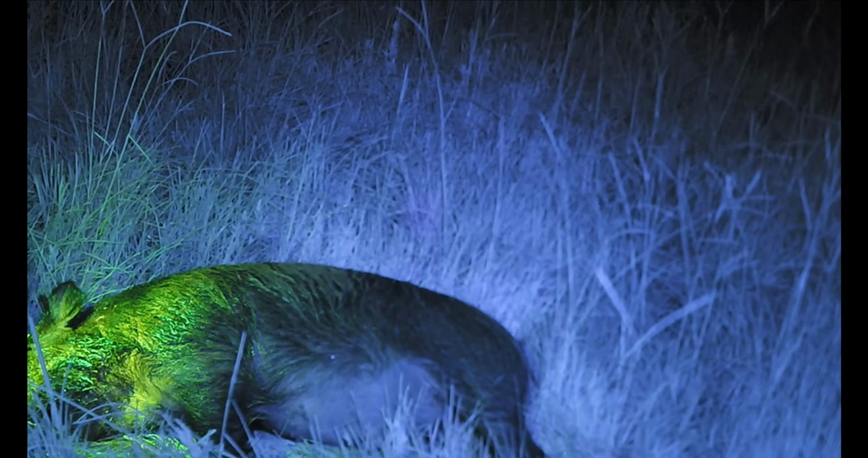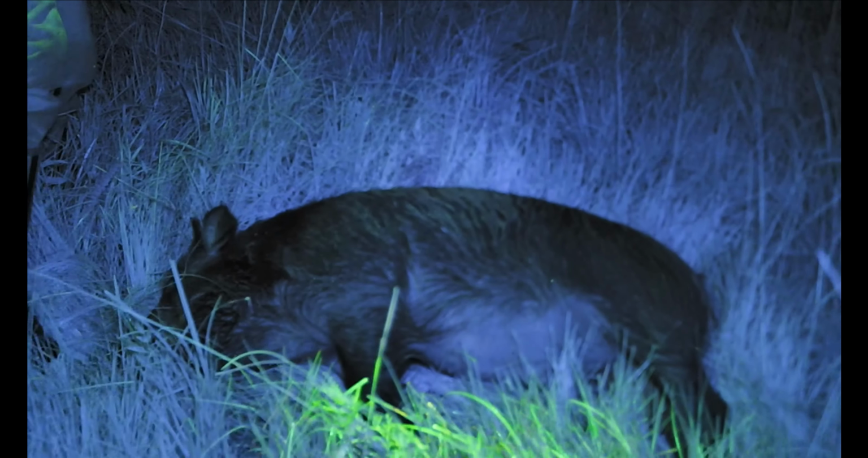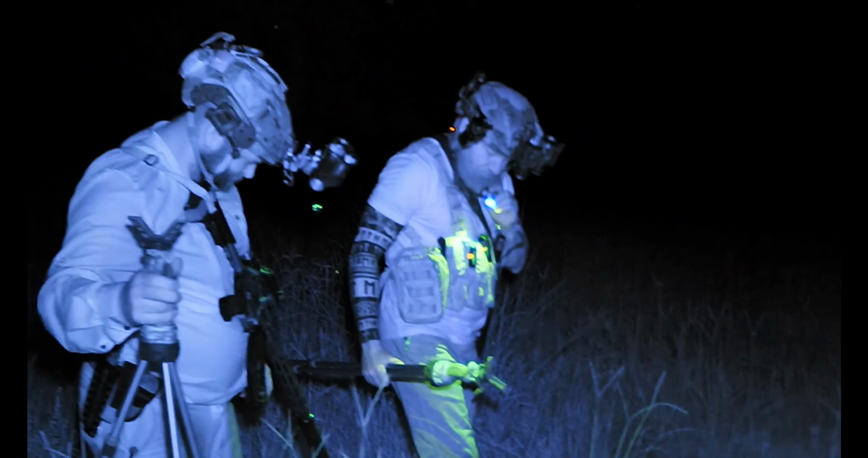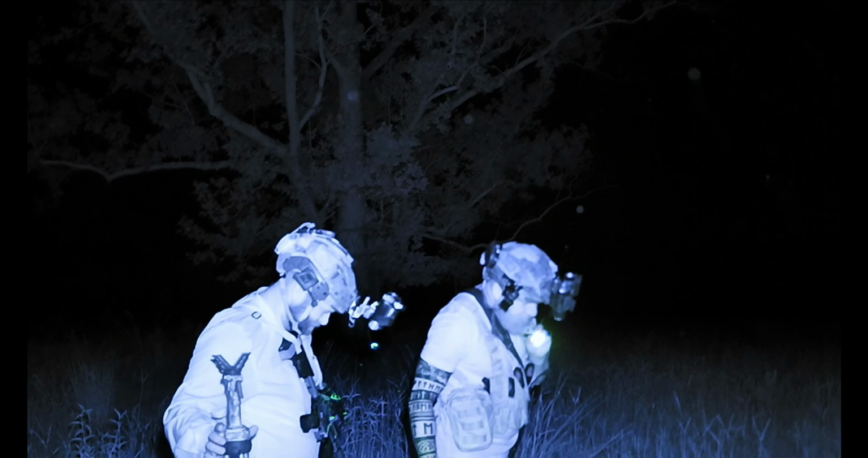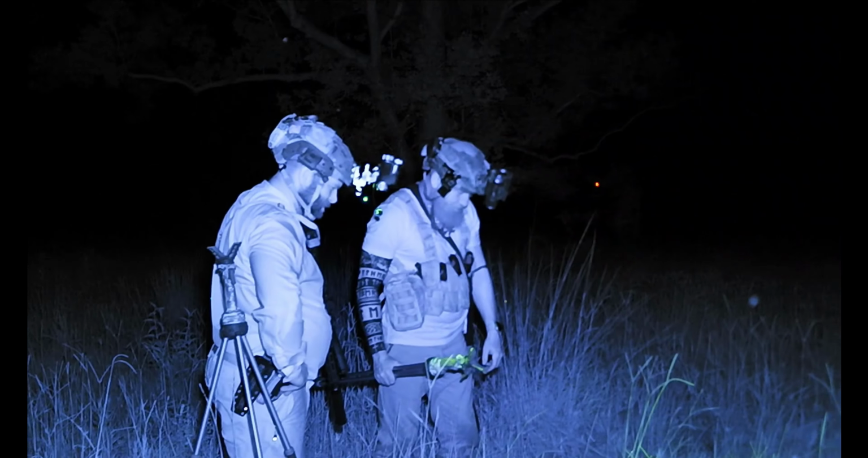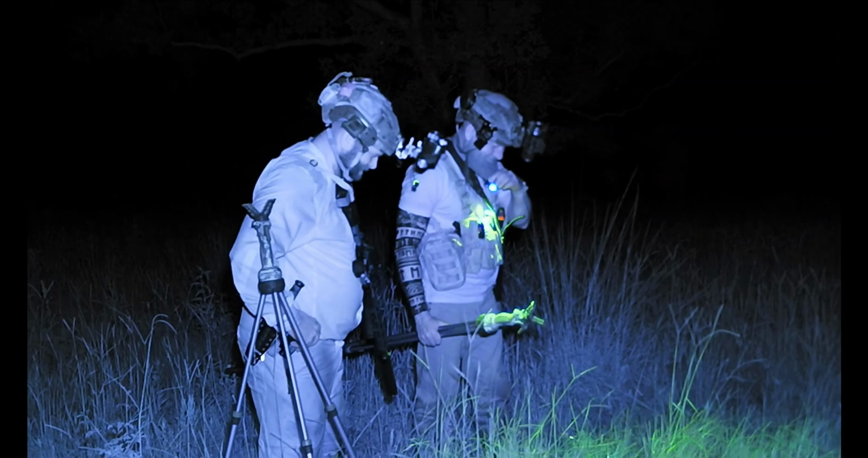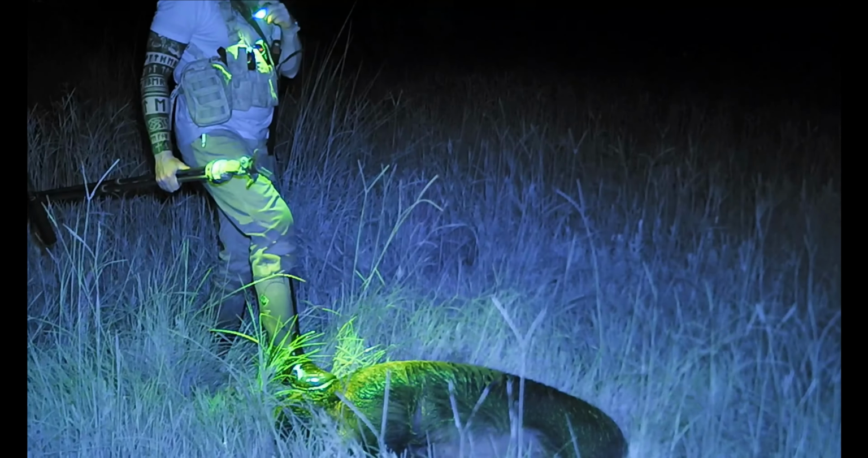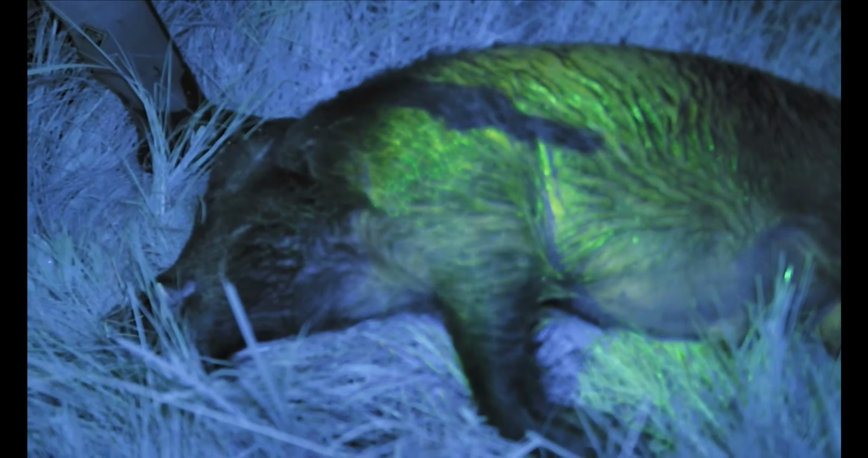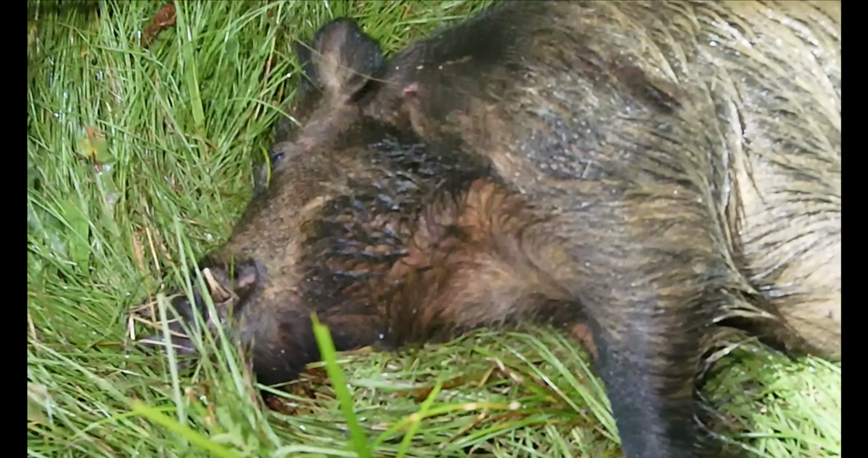Oh, okay, pig. The biggest pig we shot tonight. You're damn right. Some good cutters, you know. Anybody bring a camera? You're looking at him. Hey! That's first shot, I think. Yeah. We're spot on. I can't believe he got up. He was in two-wheel drive mode the whole time. He is stank.